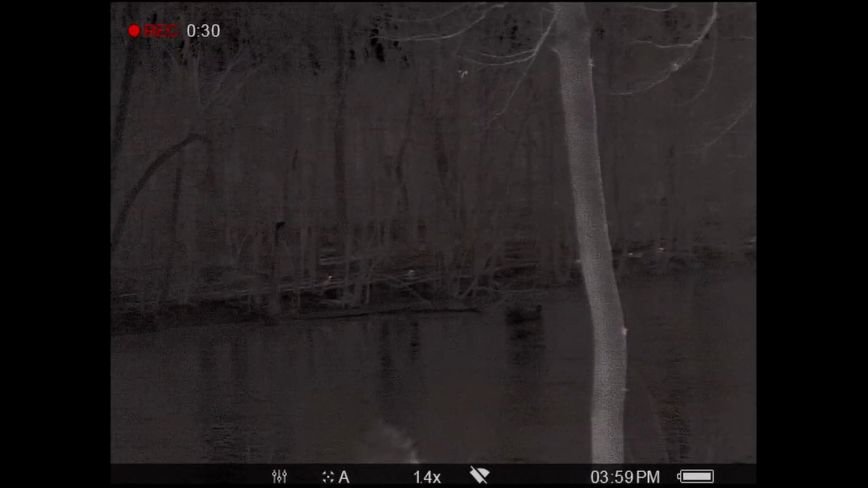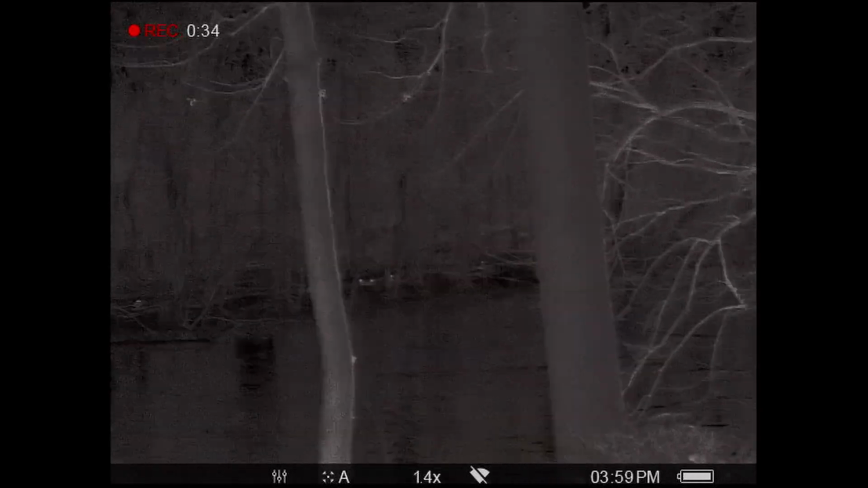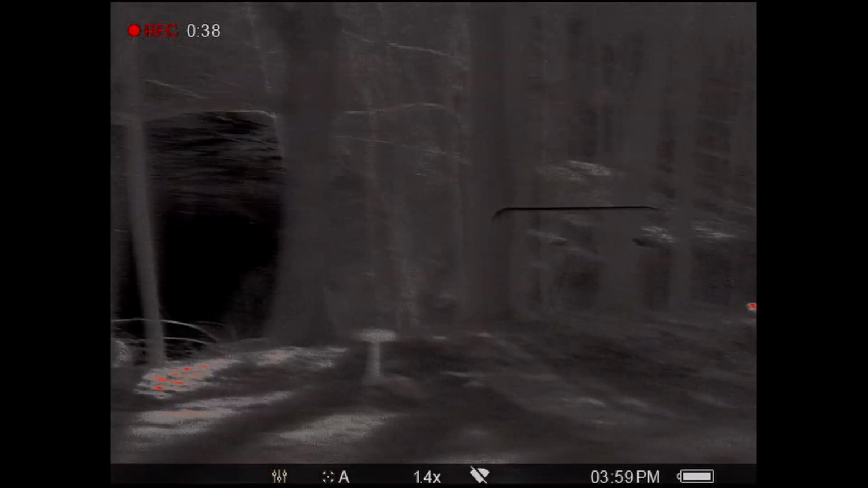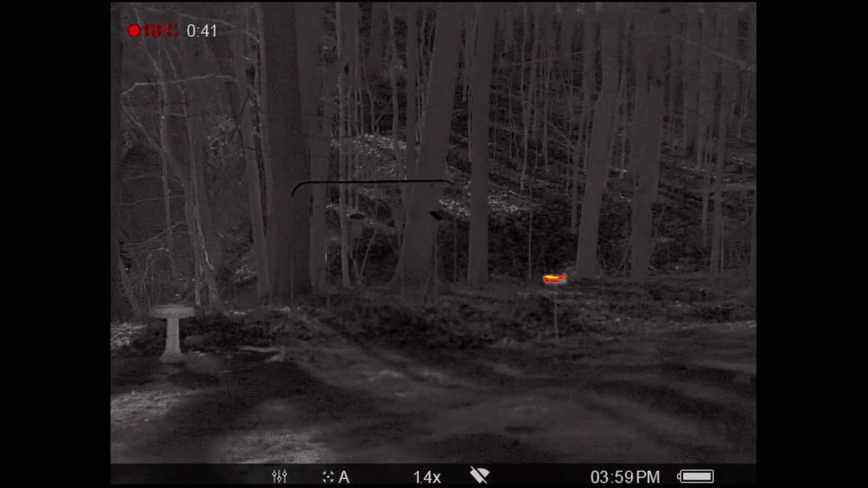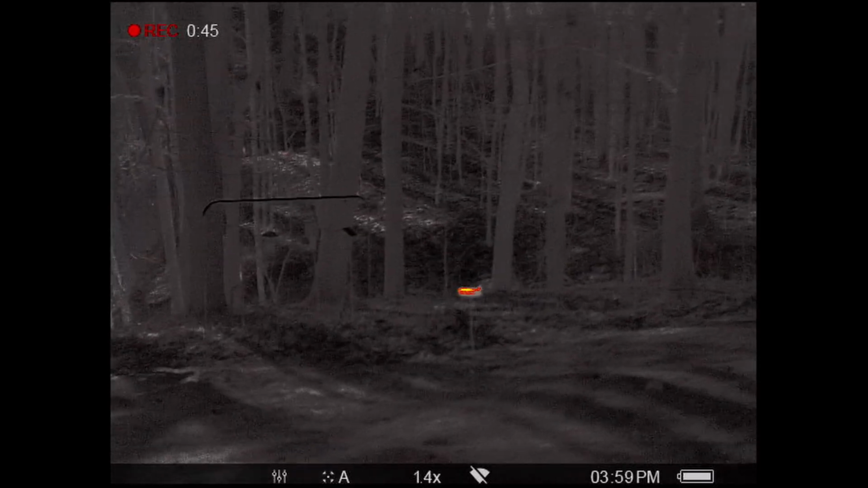Again, for me, the main purpose of a thermal is I want to be able to scan quickly and see all of the heat sources and then determine if I want to look at it more. So again, there's the bird feeder over in the yard. I think it said on the other unit it was about 20 yards out to the heated bird feeder. Let's see, is that actually a bird? No.